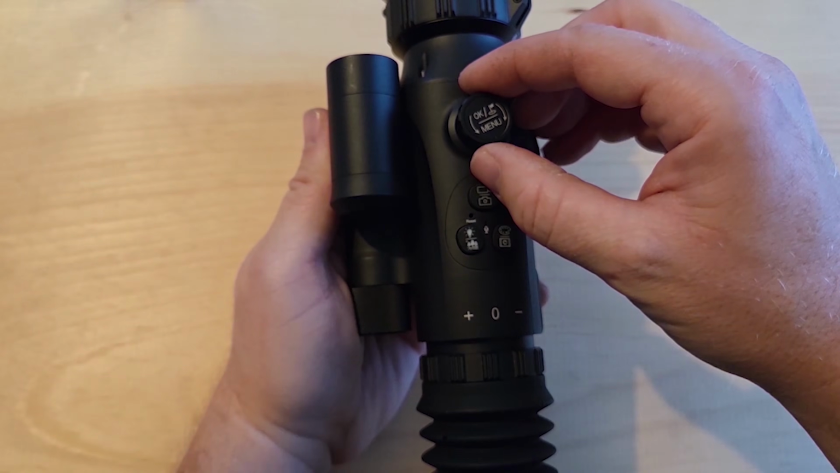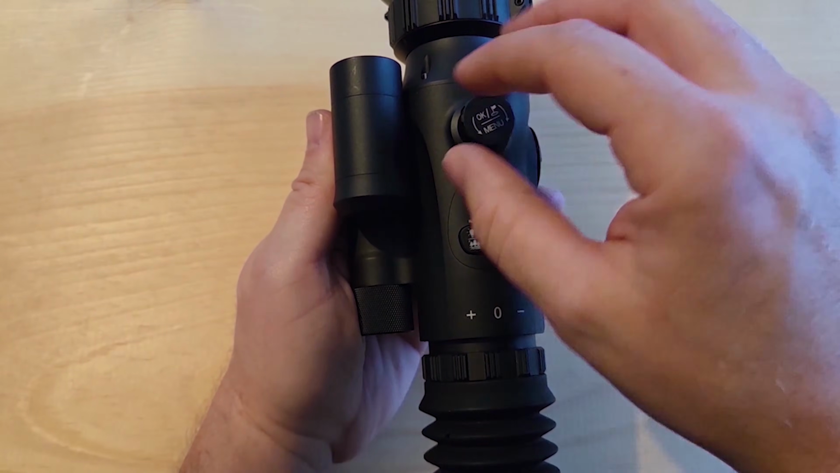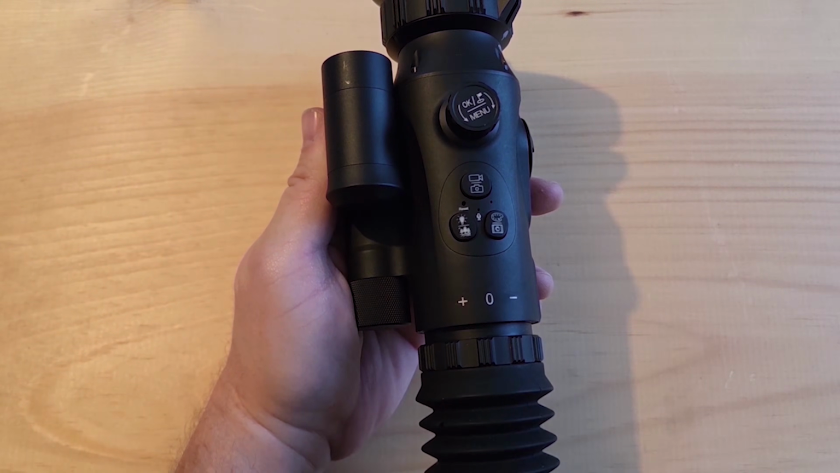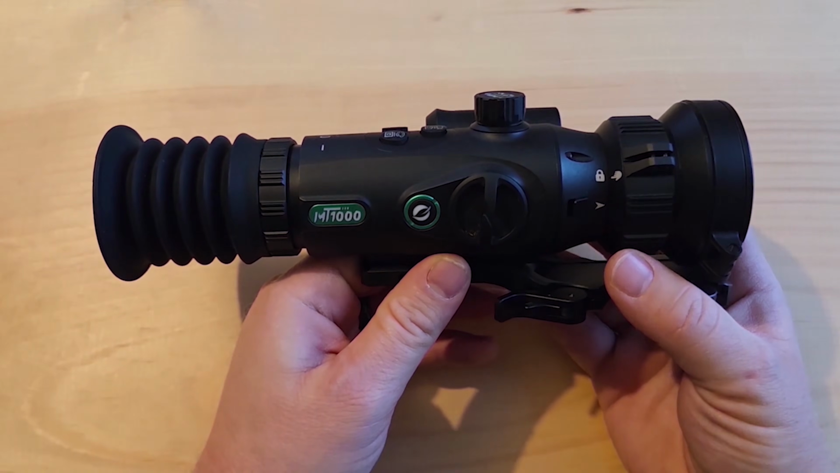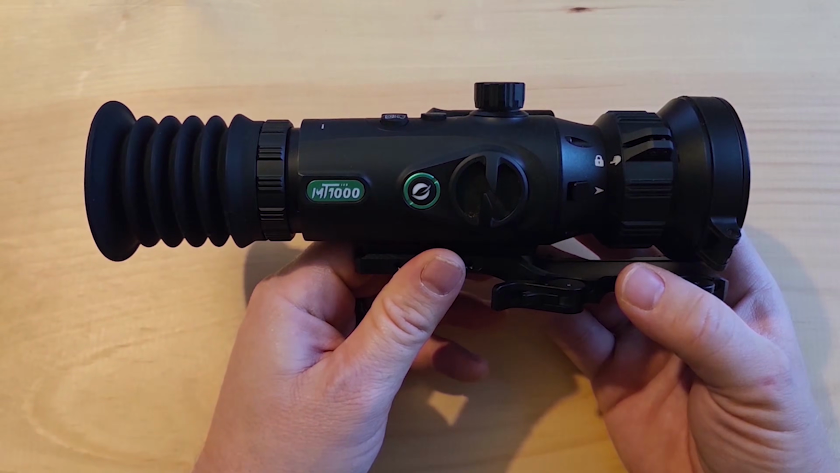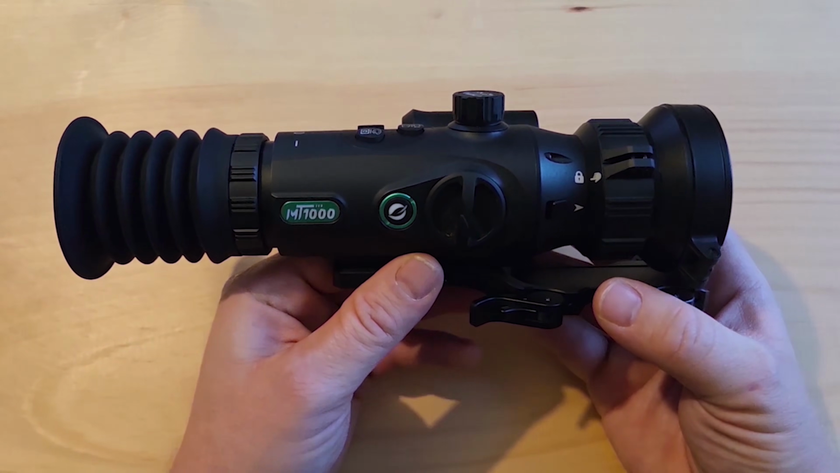Right here, if you turn this clockwise, you will increase the magnification. Counterclockwise does the opposite. It brings the magnification back down to the 2.8x. So hopefully that's a pretty easy way to explain the features on the Oneleaf.ai MT1000. I think this thing is really powerful for the price, and hopefully you guys will check it out. But anyway, we'll get back to the video.